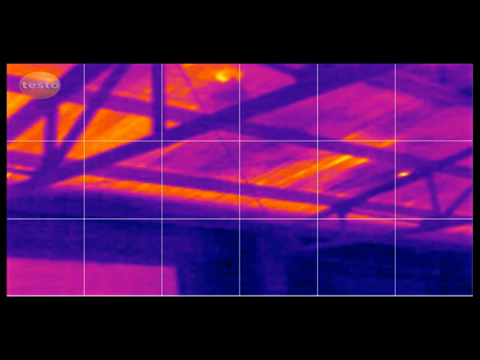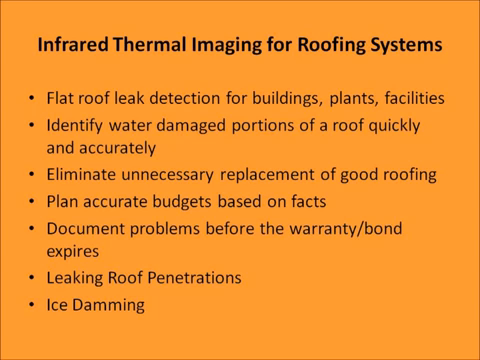Here we have a thermogram of a commercial low-slope roofing system taken from the interior. Notice the dark purple areas in the center of the image and to the right. These areas were determined to be from moisture intrusion resulting from improperly installed seams on the roof surface. Thermal imaging documentation as well as physical inspection of the roof surface resulted in the roof covering being replaced at no additional charge to the client by the roofing contractor. Infrared thermal imaging for roofing systems can be used for flat roof leak detection for buildings, plants, and facilities.